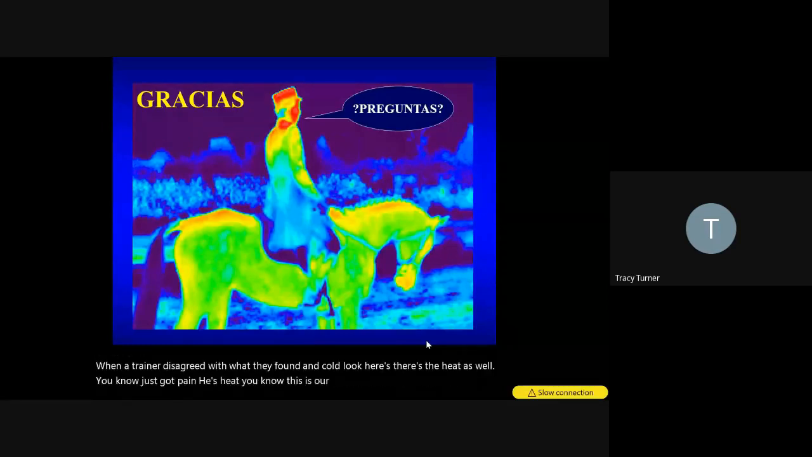I would see thermography at the track much more important in the training setting, because the problem is whenever you get to a competition, everybody wants to compete, and they're less willing to look at potential things that will keep them from competing.